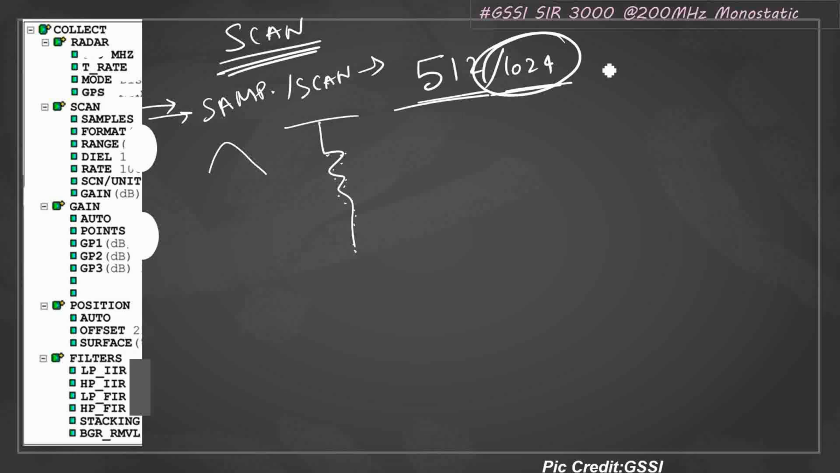Obviously, if the number is higher, then your resolution will be higher. Am I clear? So if you are taking 1024, you will get higher resolution data compared to 512. The more samples you collect, the vertical resolution will be higher.